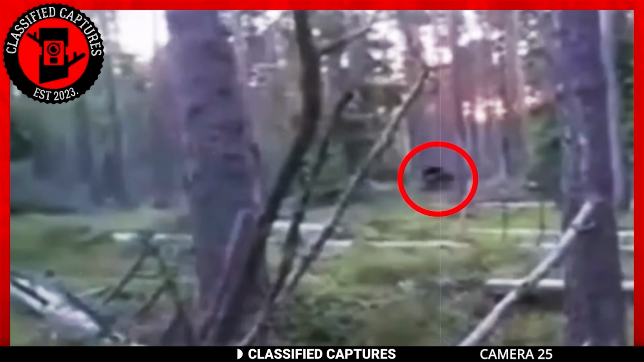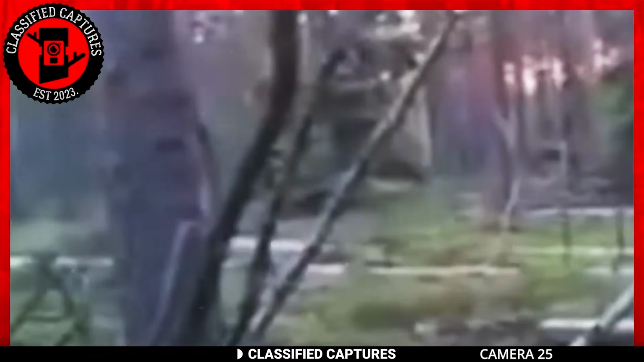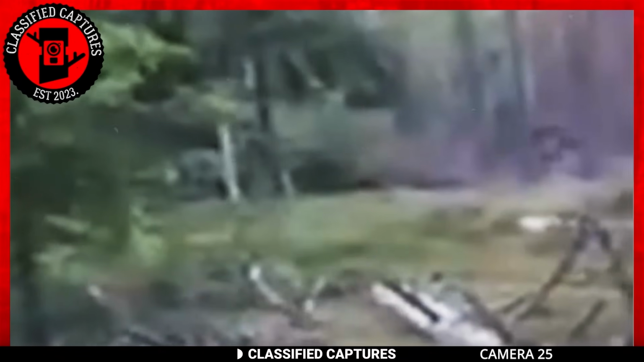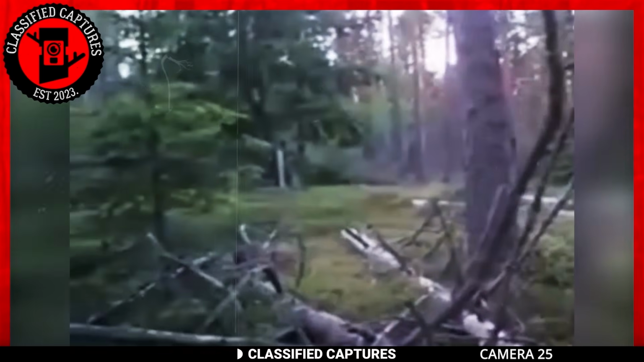You saw it, didn't you? As though that wasn't fast enough, the creature does appear to be moving on its knuckles like a gorilla would and has fur to match the description. But that's just the thing. There are no gorillas in the woods where this footage was captured.